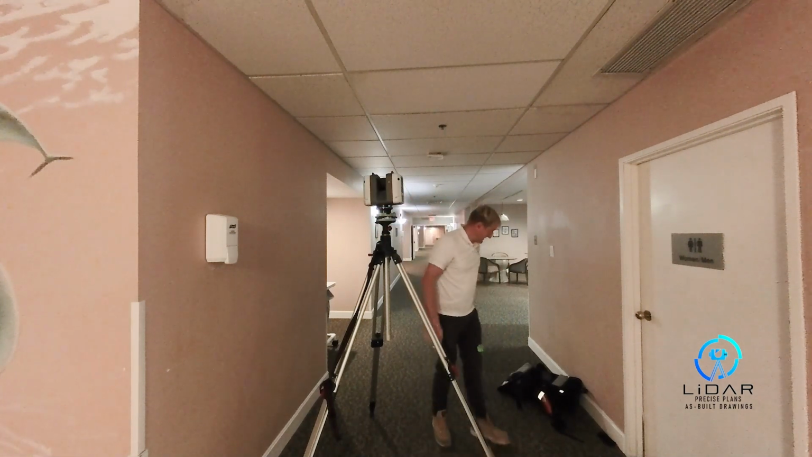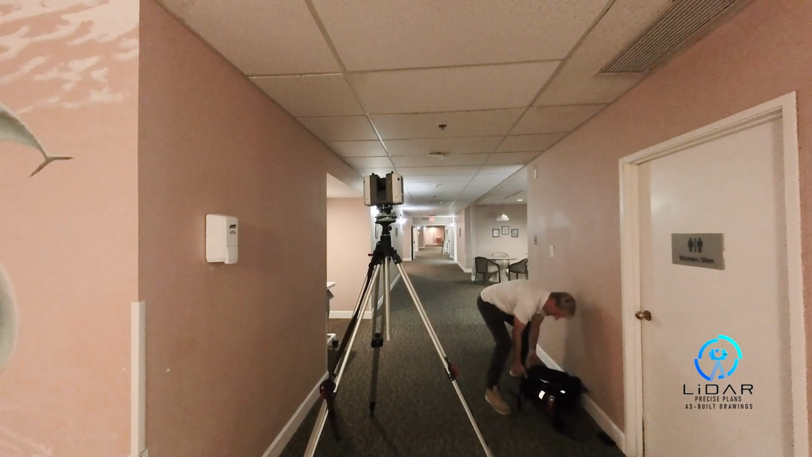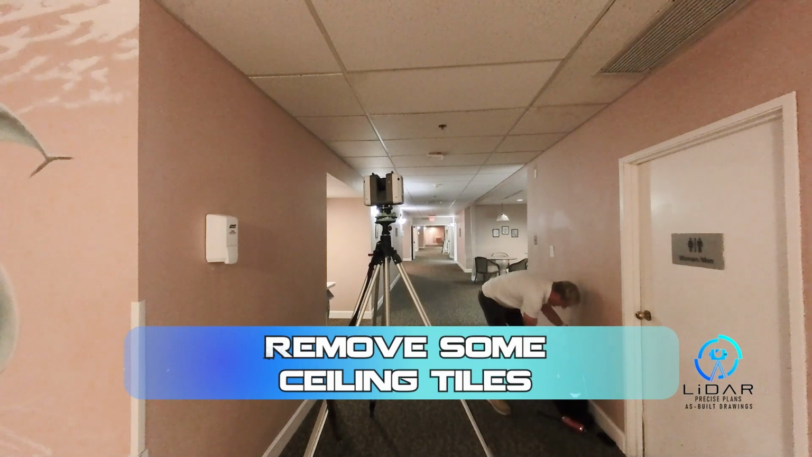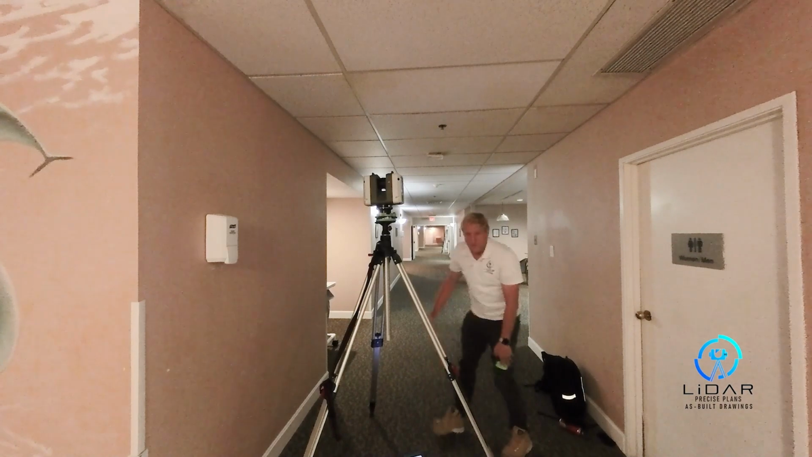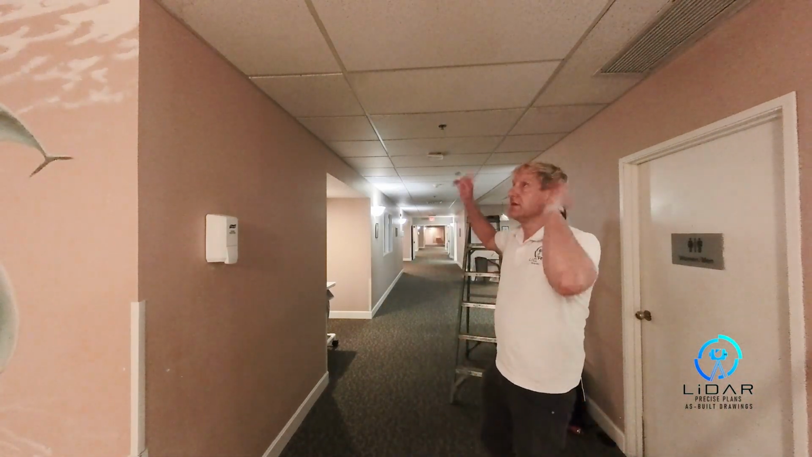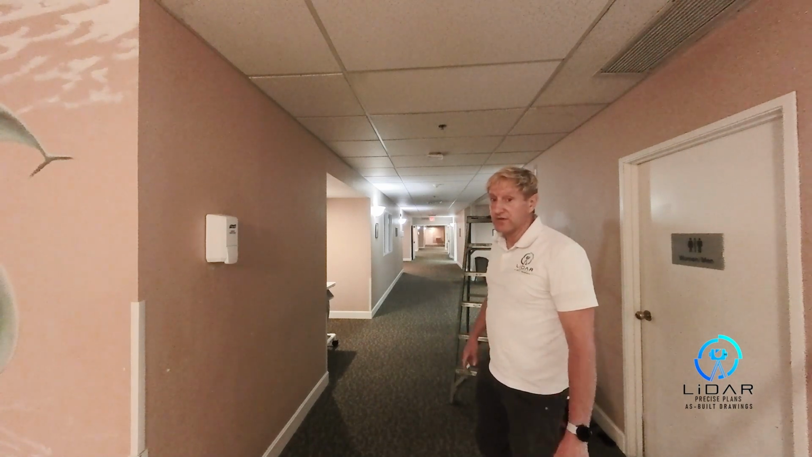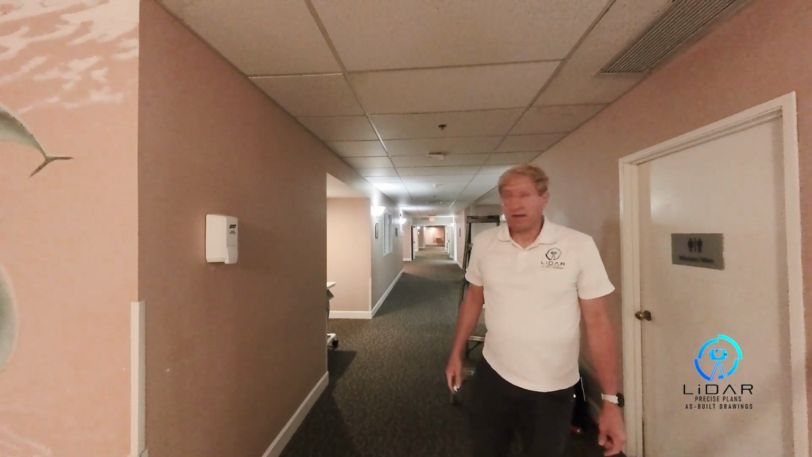We're going to let that get started. In the meantime, I will get the ladder and start moving some tiles. You want to open just enough so you can get your good scans up in there, but not too many so you waste your whole day taking panels down and scanning.